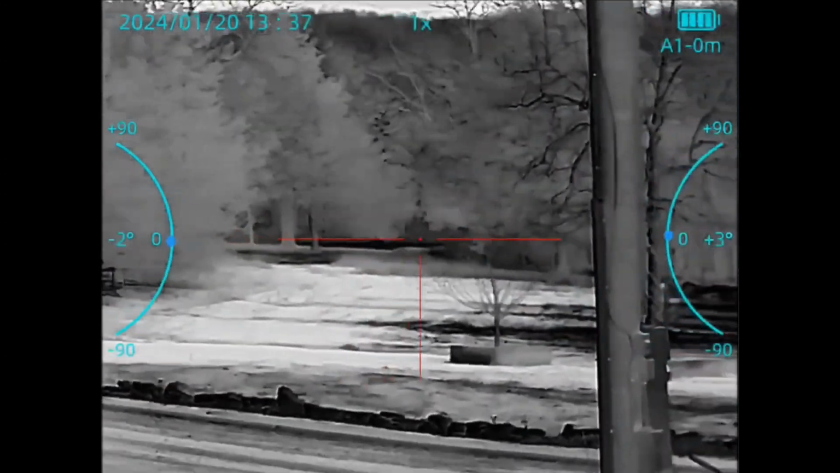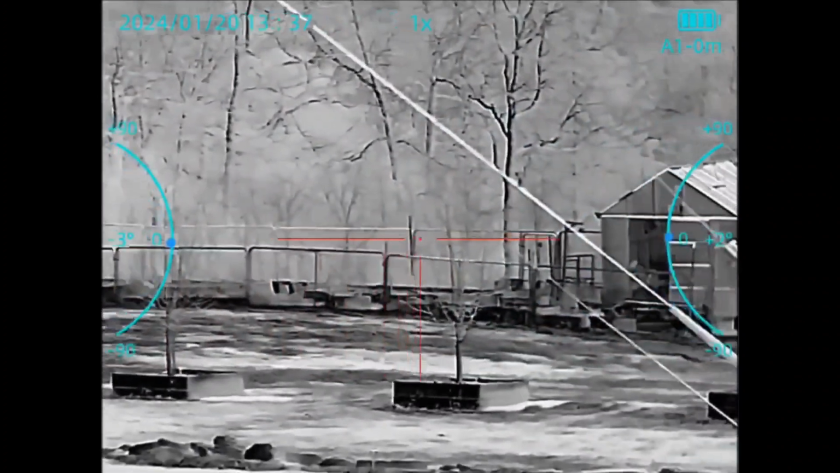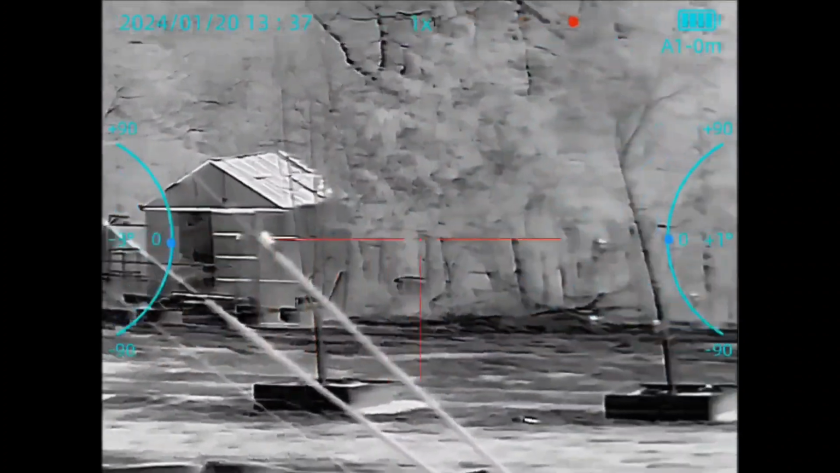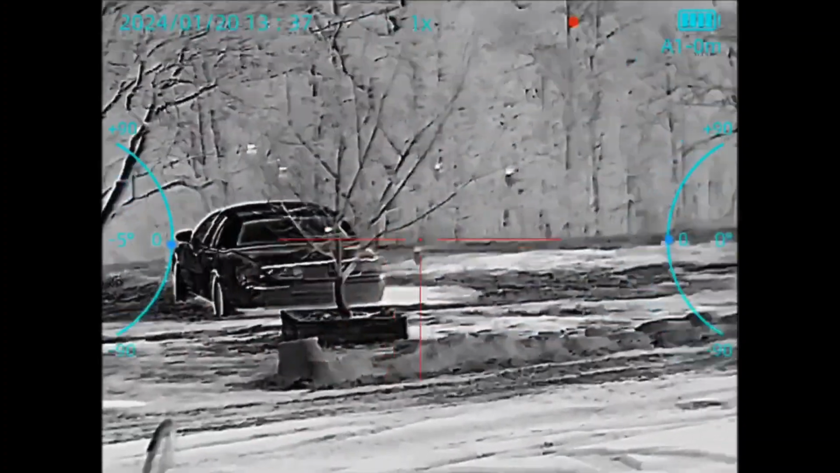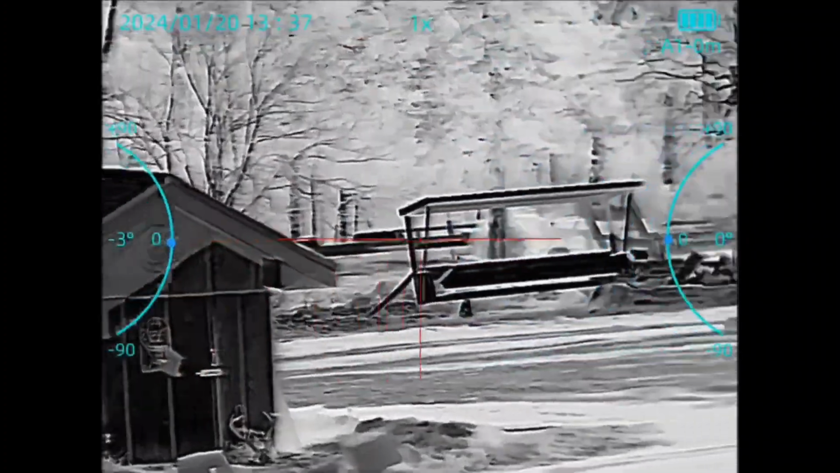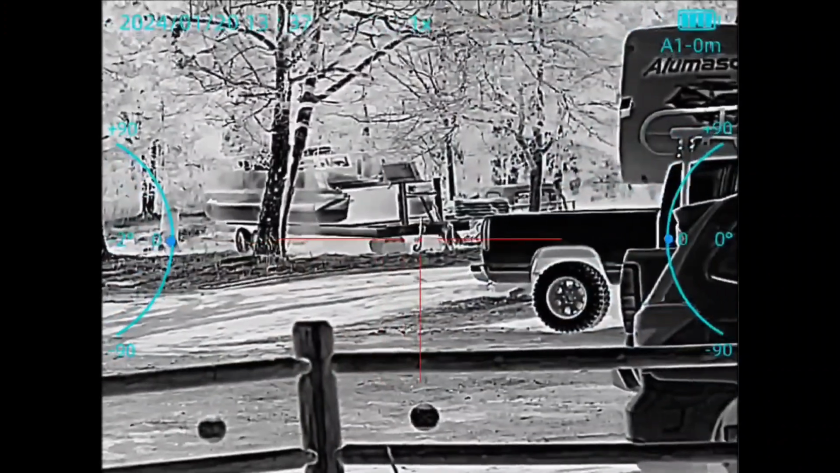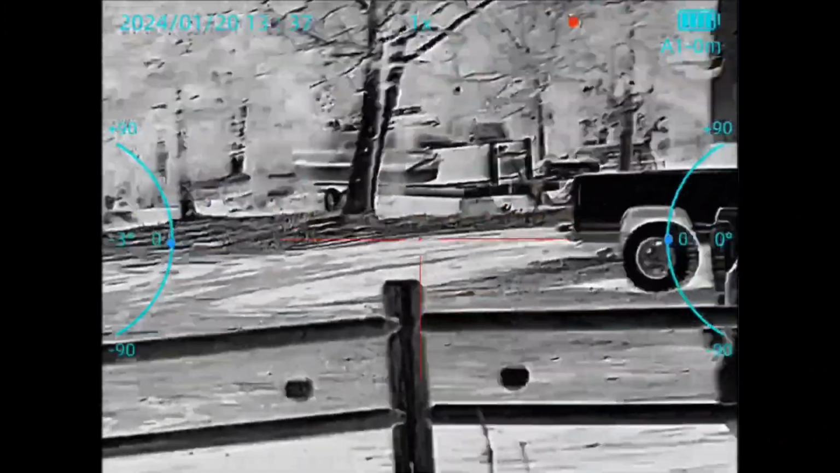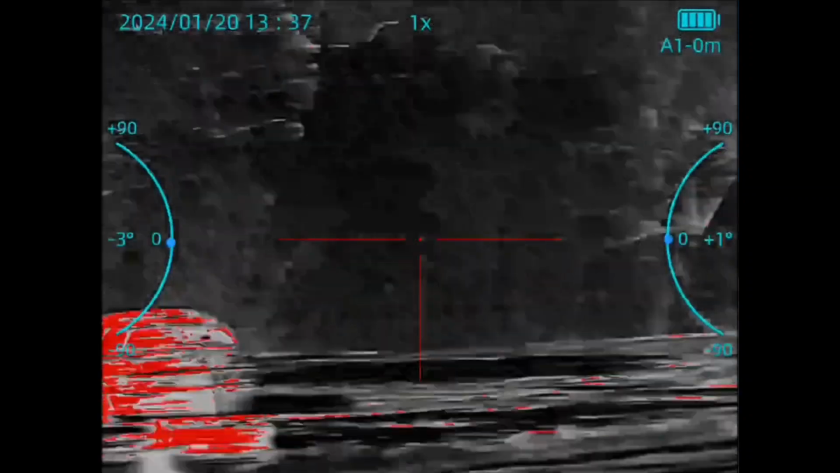All right, so daytime viewing. I enabled the screen mode, so basically you're able to see now what you would see through the viewfinder with the crosshair. Those, I think they're called accelerometers. Basically, the one on the left tells you the degree that the scope is pointing up or down, and the other one is basically swaying right or left. So, going through the different view palettes.